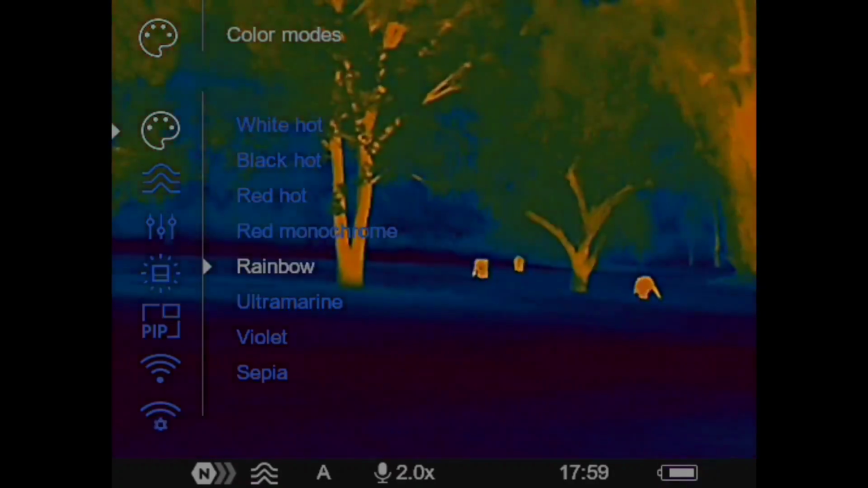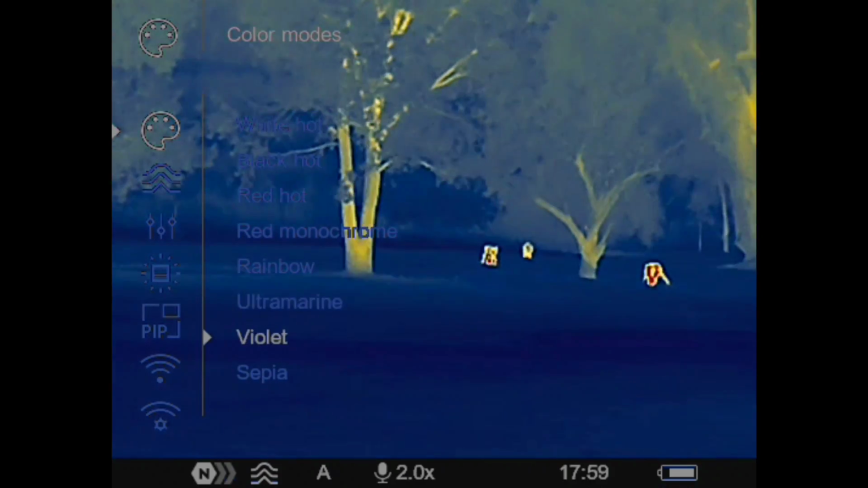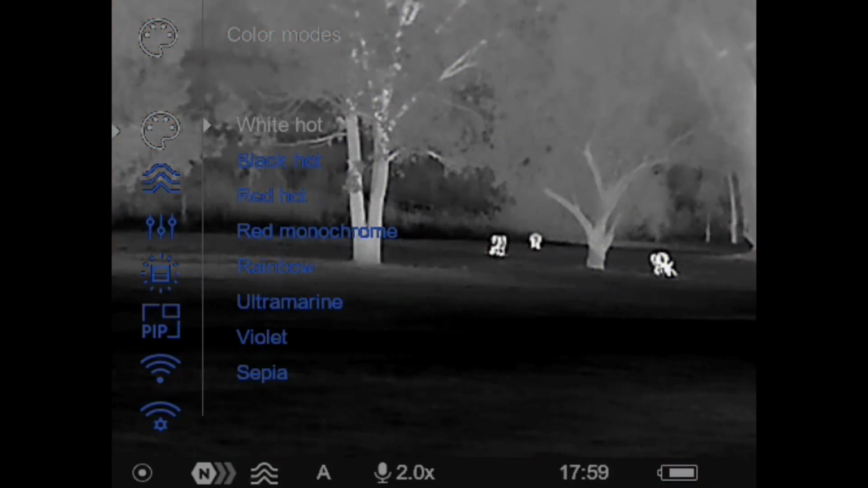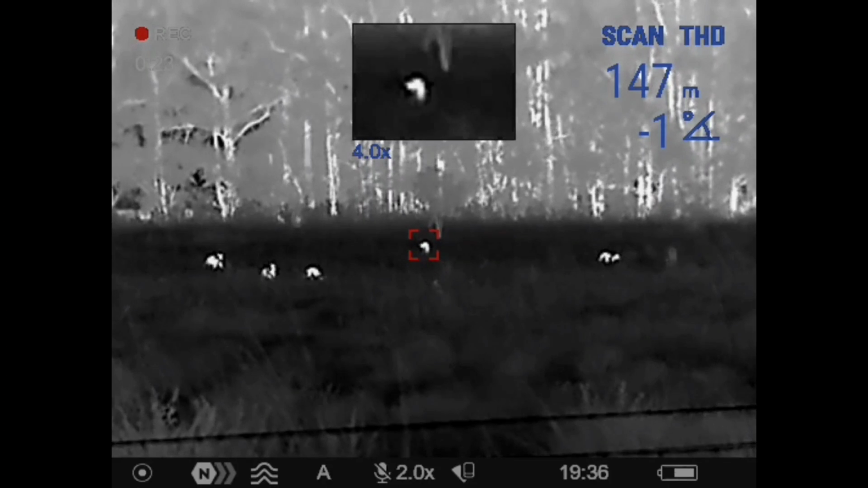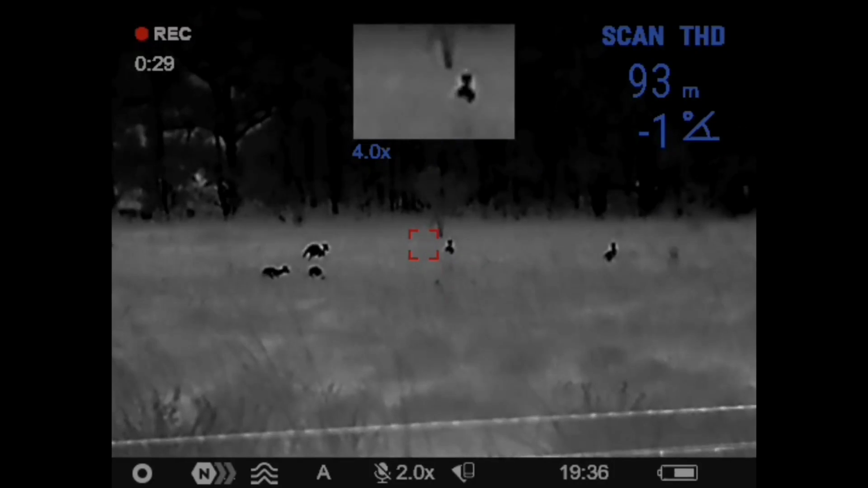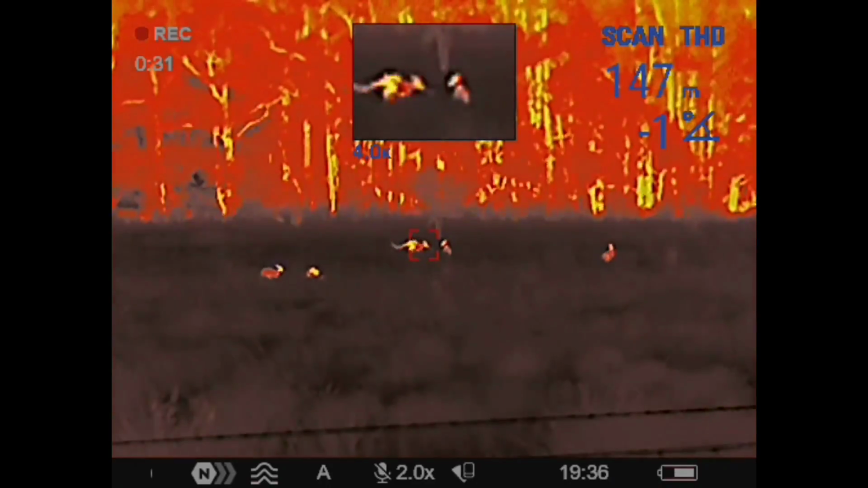The Axion 2 has 8 different colour palettes. Sounds fancy, but the reality for me is I only use 3 of those: white and black hot plus red monochrome. I've said it before, I really like red monochrome. Even though this scanner is a lower resolution, you still get the depth of colour range to distinguish if something is alive or what might be just a hot terrain feature.